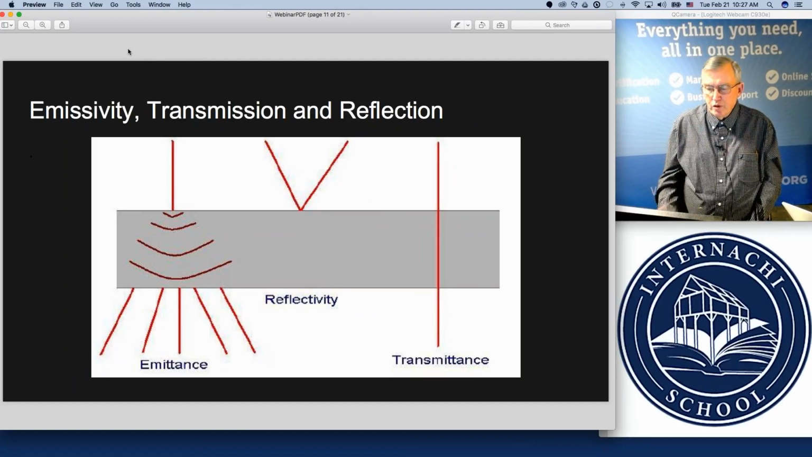Number one, the lens of your camera is not made of glass because infrared frequencies cannot pass through glass, but the lenses are made of a mineral called germanium, which allows transmission, or the passing through, of infrared frequencies.